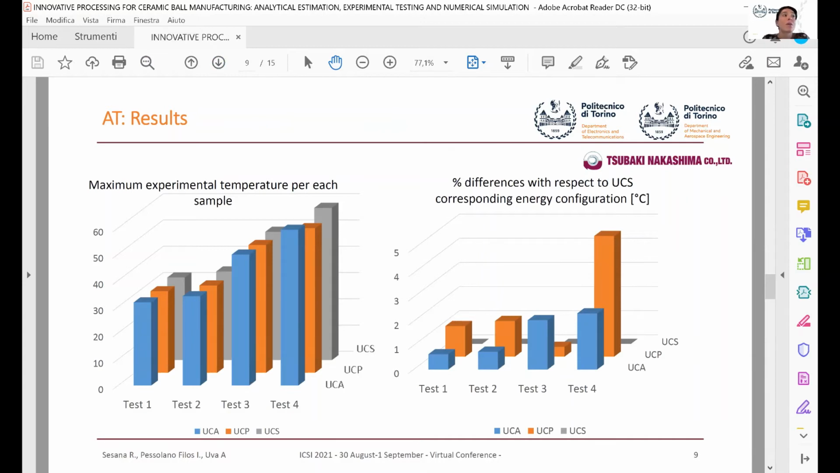Focusing on the thermal response for active thermography technique, we can say that different specimens show similar behavior. The major difference in output response can be detected at high energy level, which means that to point out different thermal features, the high energy level should be better investigated.